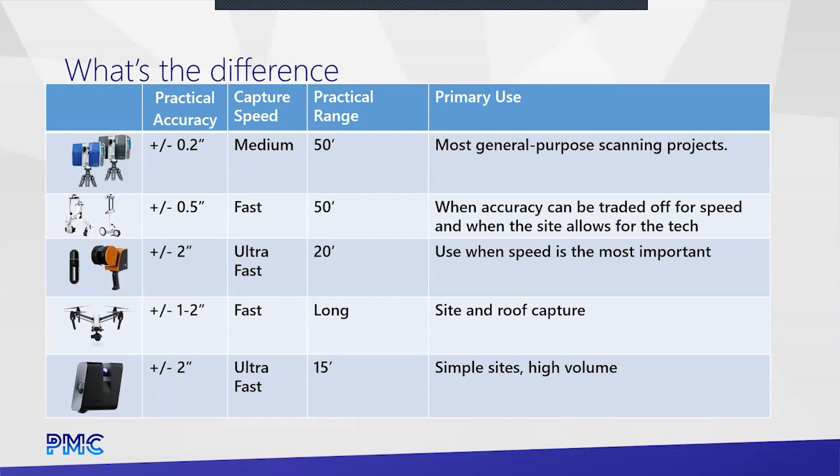Moving on to these handheld units. Again, these are kind of all over the map. I say 2 inches. I think that's pretty safe to say. They're going to be fast, and the range is going to be short. Like I said, a lot to consider here on these as far as how they actually work and what functionality they have.